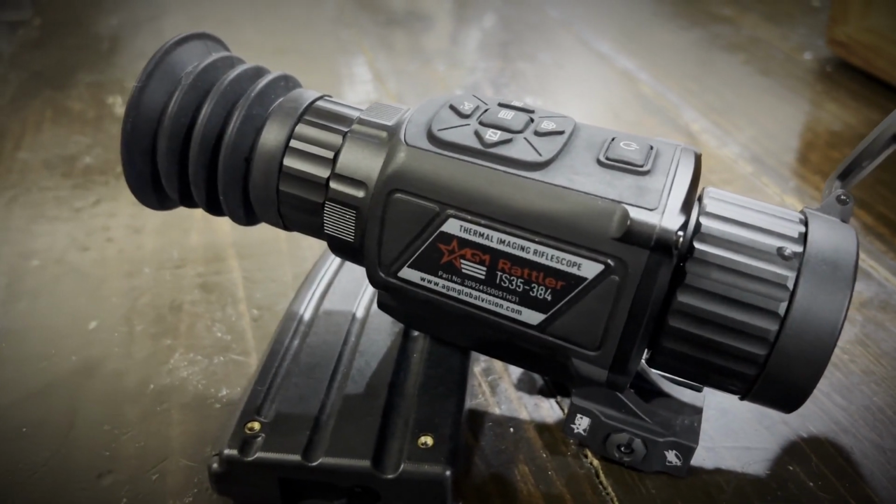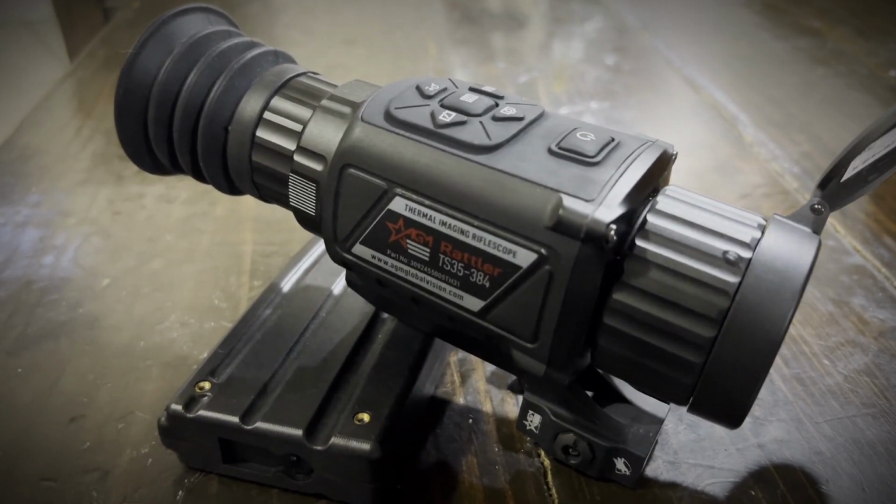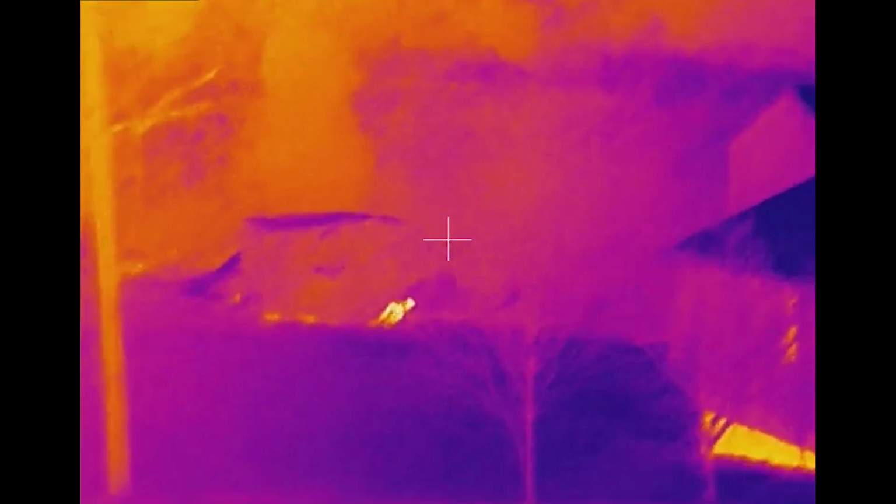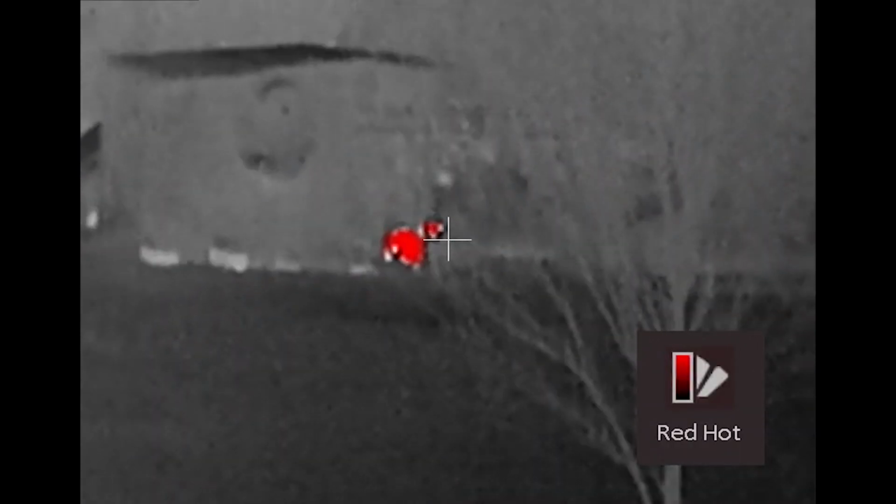This was actually sent out to us by our good friend, Brody. Thank you again, Brody, for sending this out to us. We've been playing around with it. This is our first experience with thermal, and I gotta say, it is pretty freaking awesome. So today, we're gonna give you a full breakdown on this thermal optic and all the features it has, as well as a more general discussion about thermal and why you may want to look against something like this, even though it is a little bit more expensive.